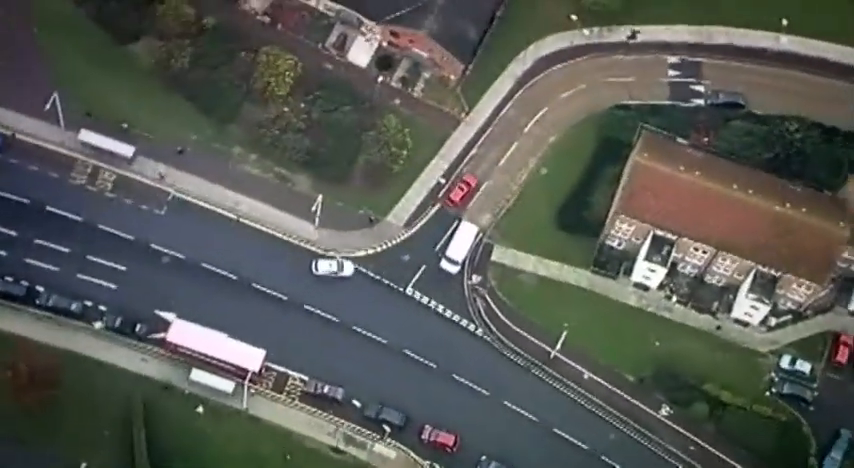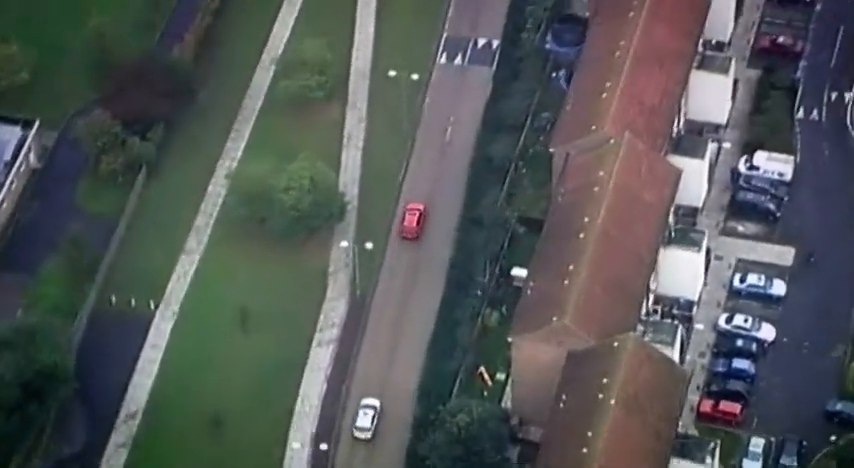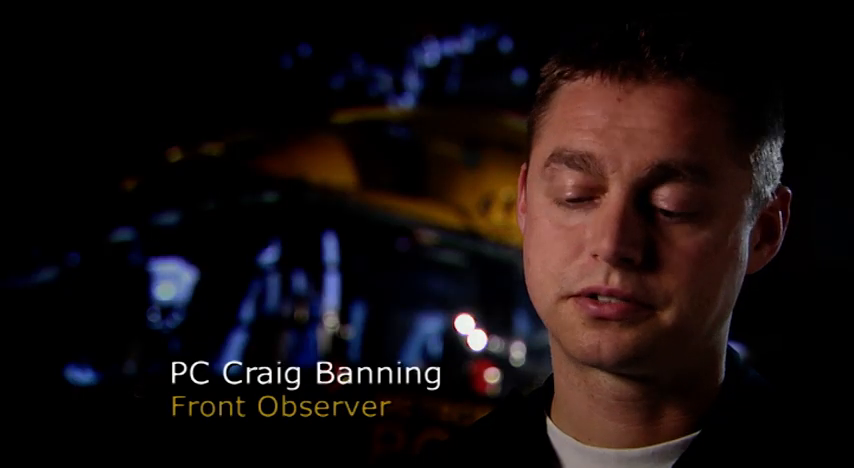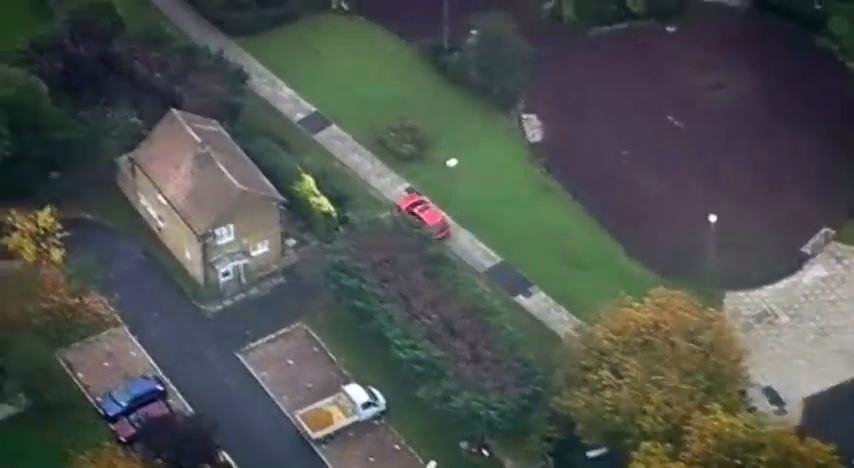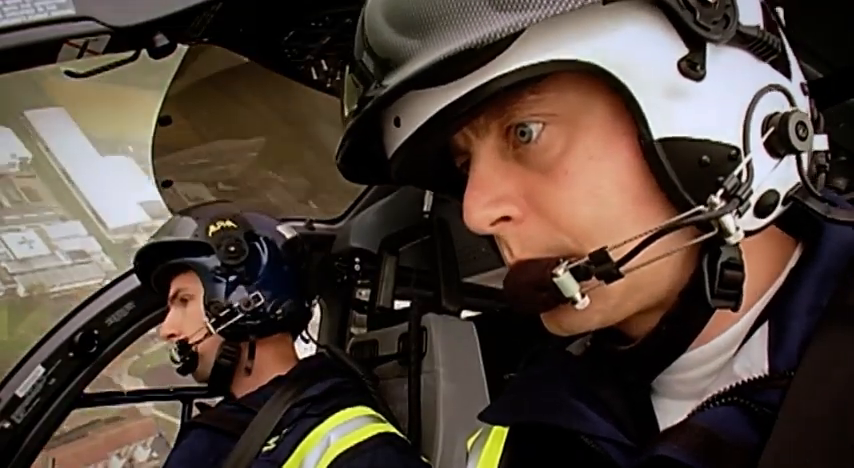The driver of the VW is known to police. He's got convictions for assault and burglary and is wanted for death by dangerous driving. Normally, vehicle chases are on roads, and this car all of a sudden decided to do some cross-country along some footpaths, which was a bit of a shock for the first time for me to see that. Pedestrian.